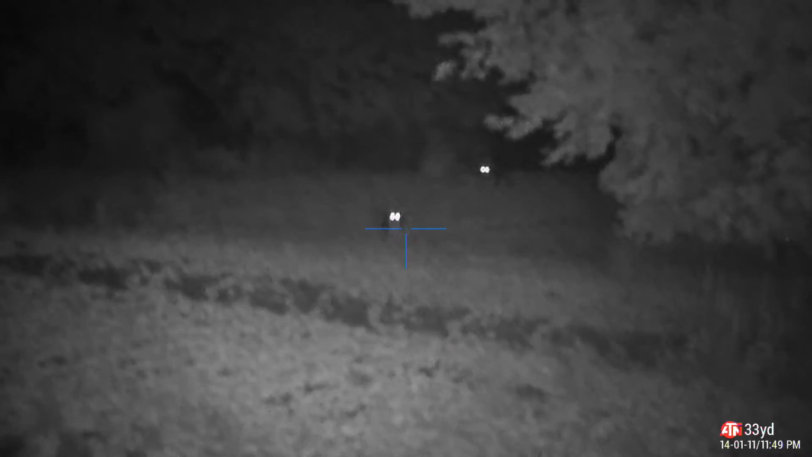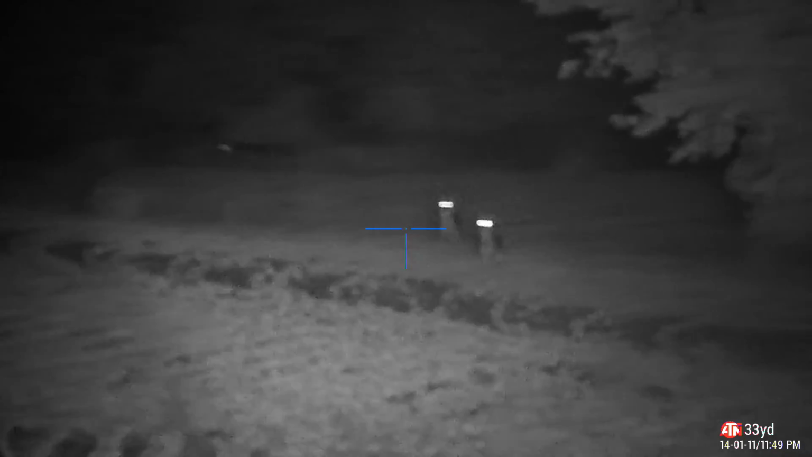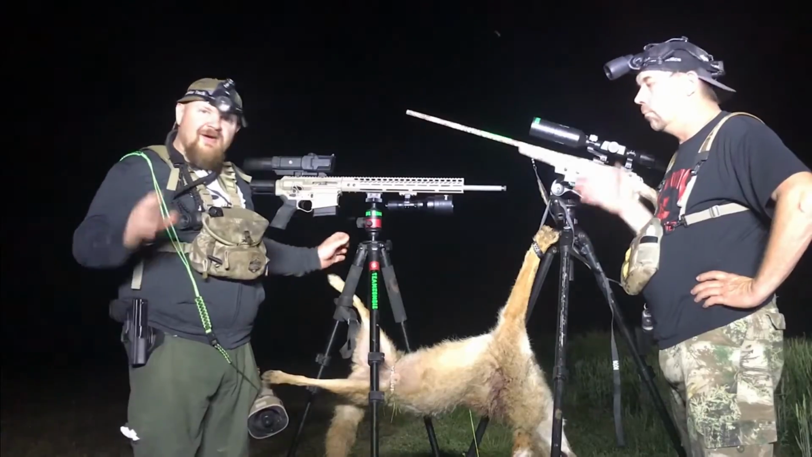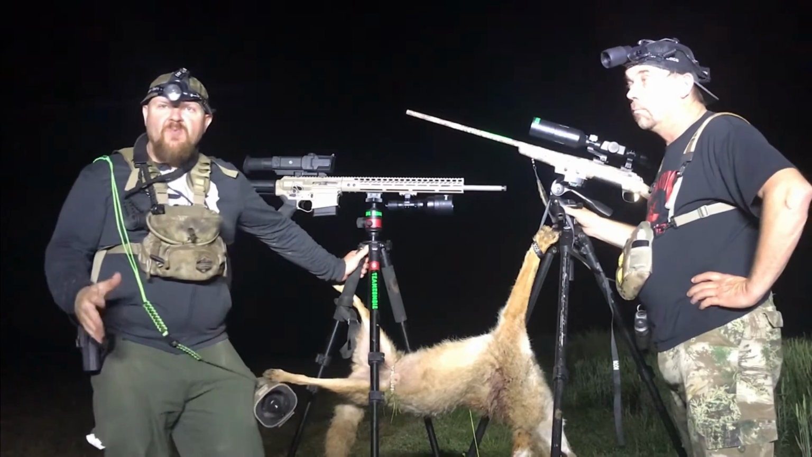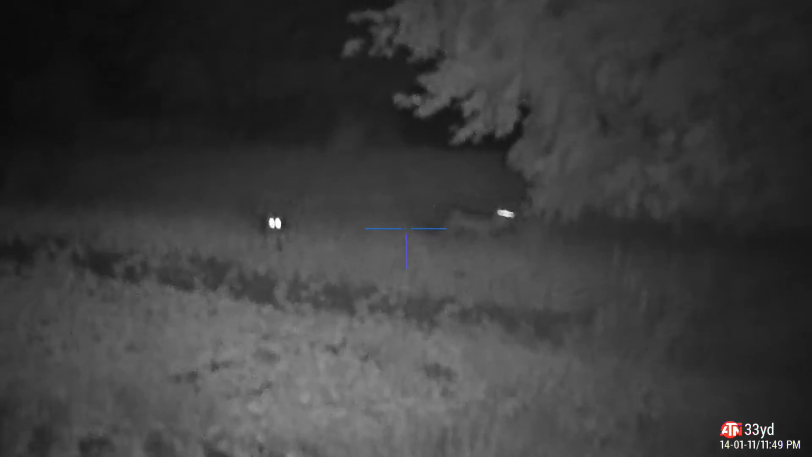We set the tripods up. I got mine up, Tommy got his up. We had two coyotes get right side by side. I heard Tommy do the countdown. I heard him say 1, 2. We're both getting ready to squeeze off, and you'll see that one just jump straight up in the air. They kind of split apart. One goes to the far left. Stop him. I end up shooting this big male. Just awesome footage right there. Got my first kill.